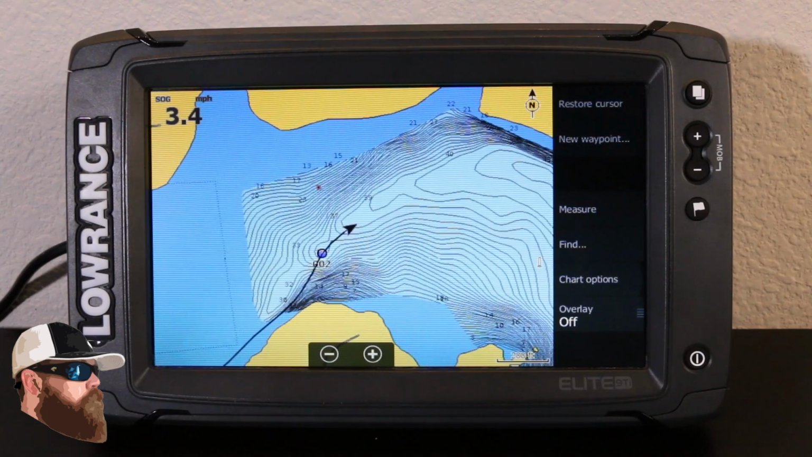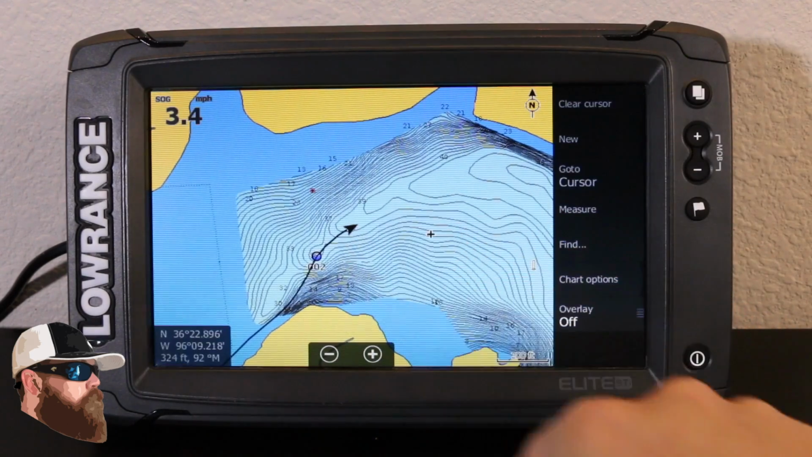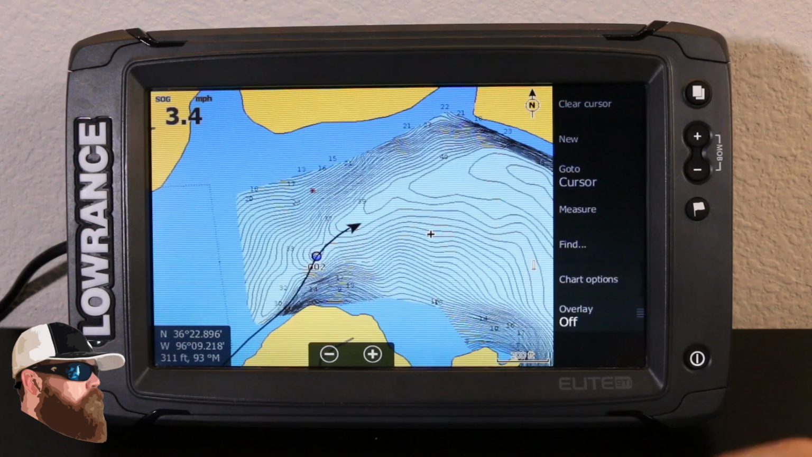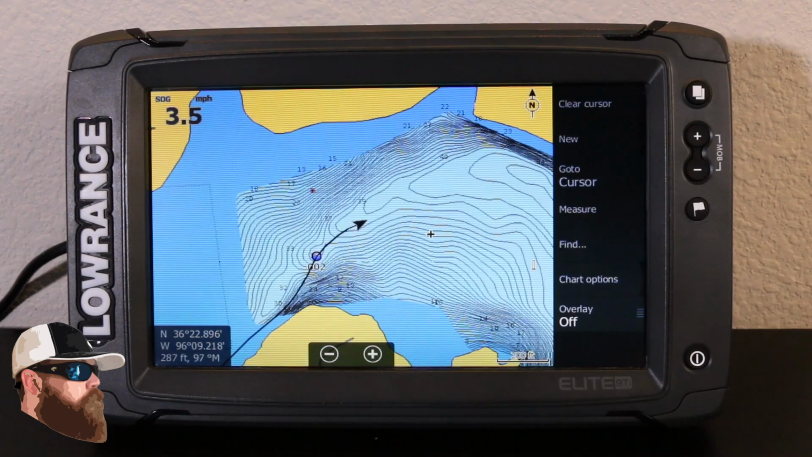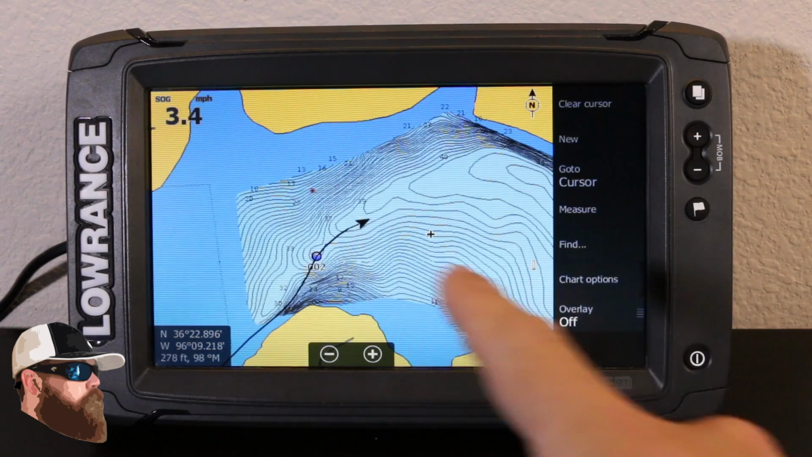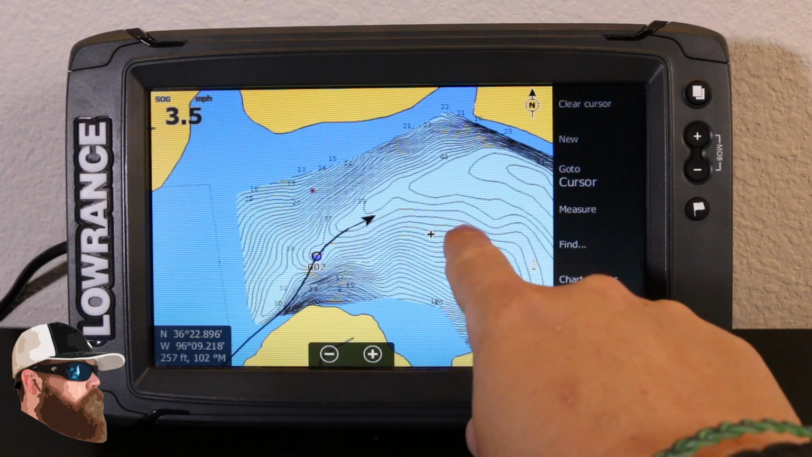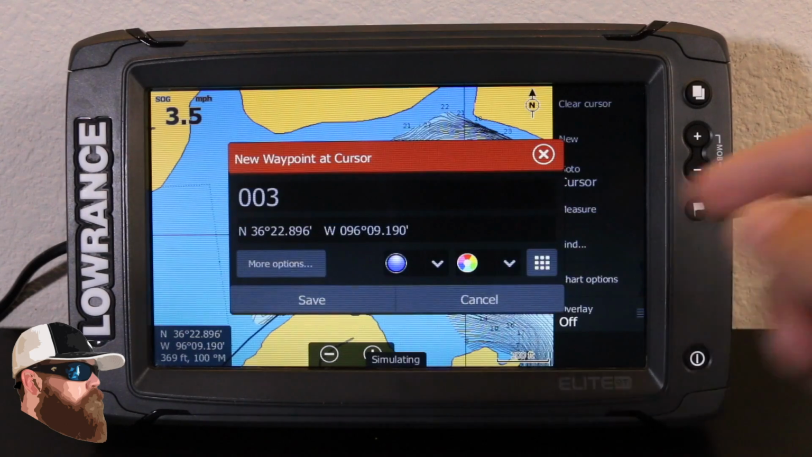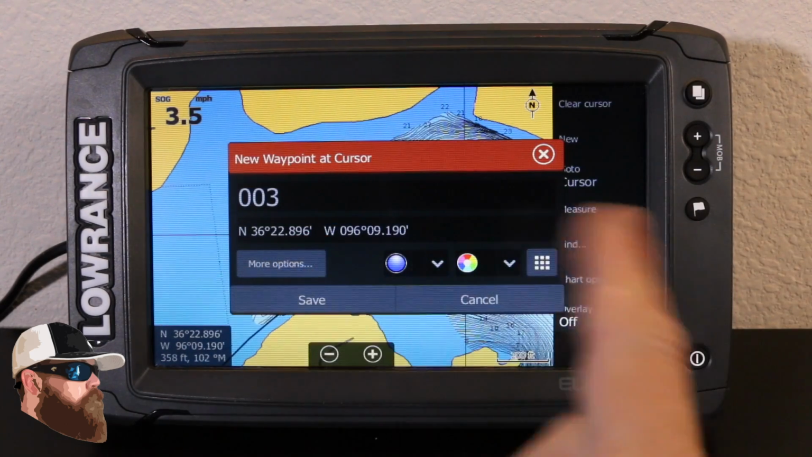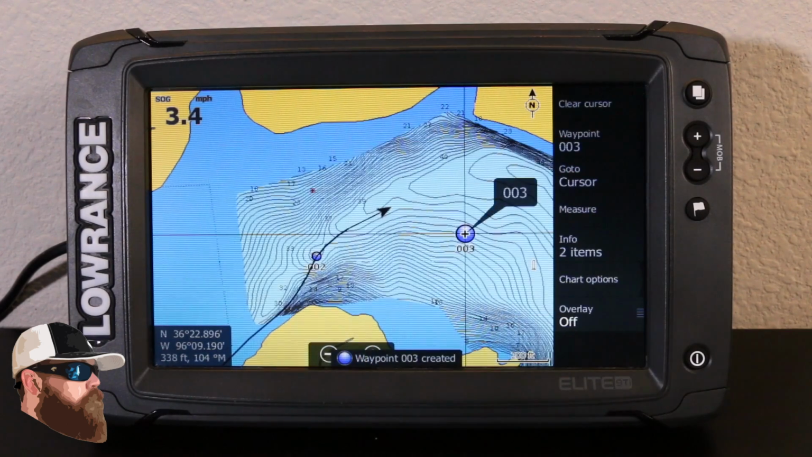The other way to set a waypoint whenever you're in map mode is to touch somewhere on the screen. In some cases, if you have your cursor icon or your arrows, you'll use your arrows to scroll over. This one just so happens to be a touch screen, so I can select that spot, hit new waypoint with my little flag button, and save that one real quick. Now you can see number 3 has popped up.